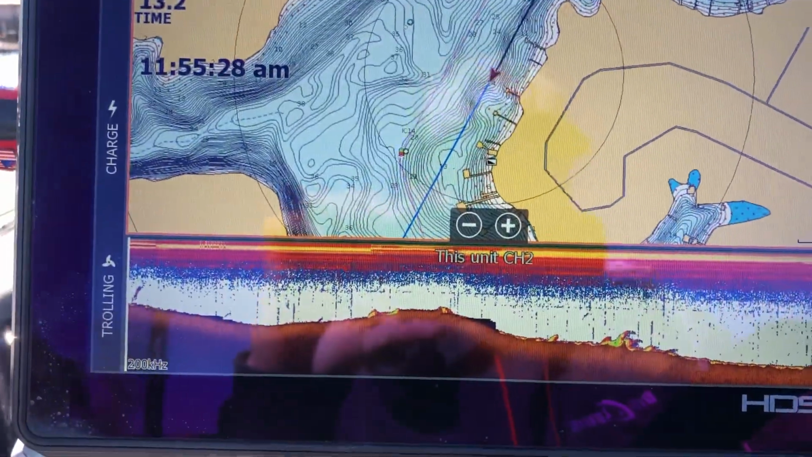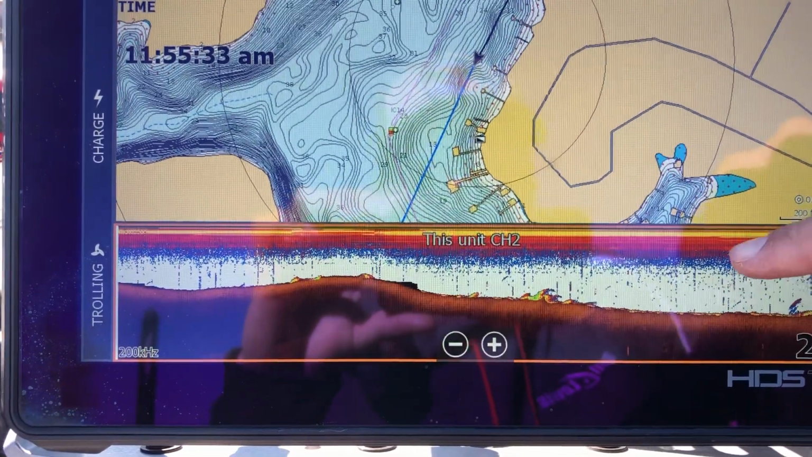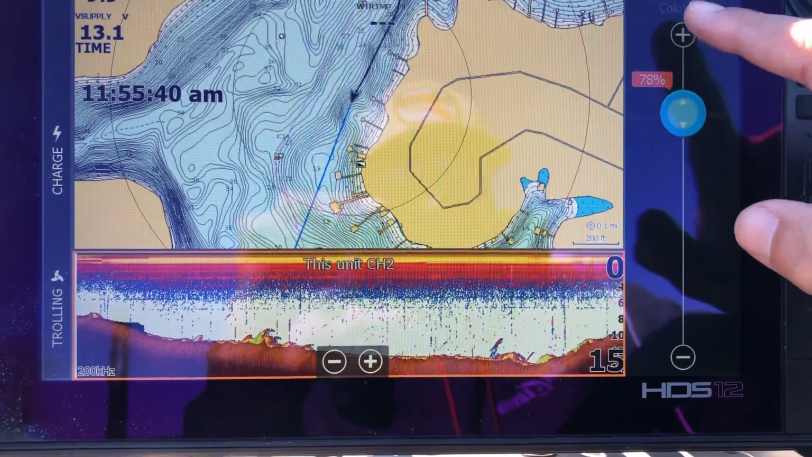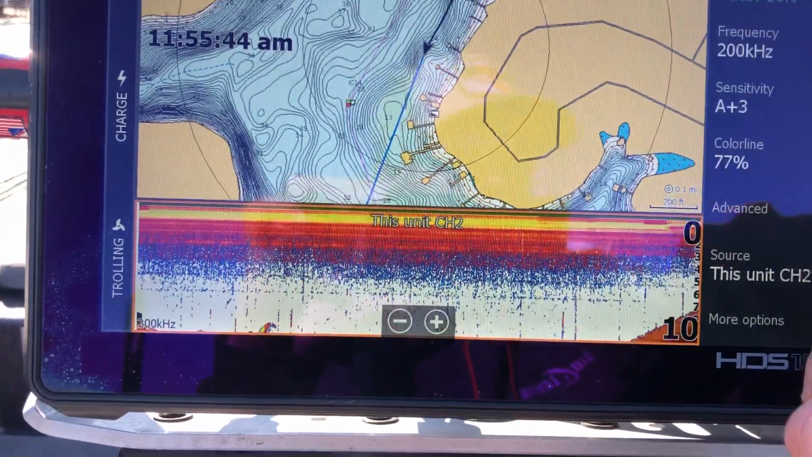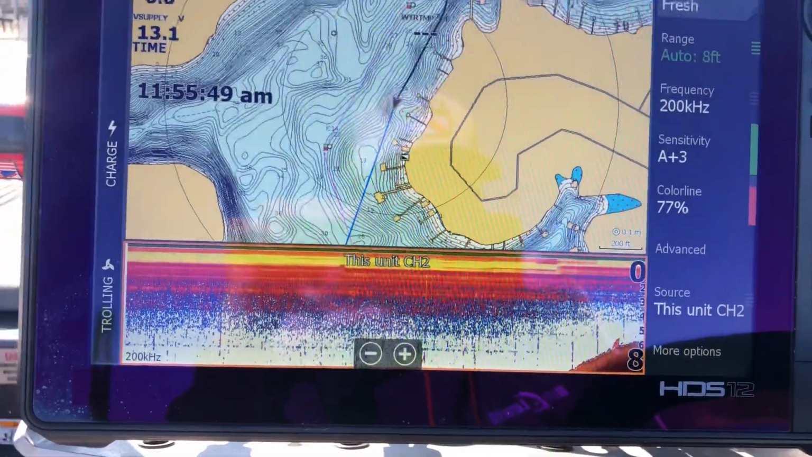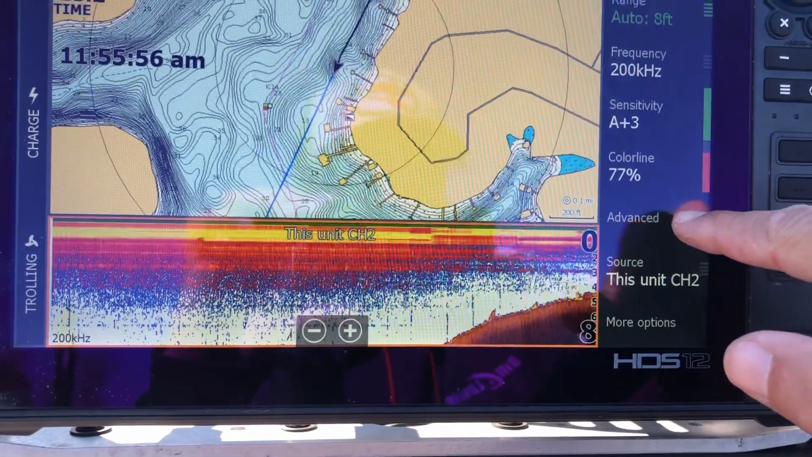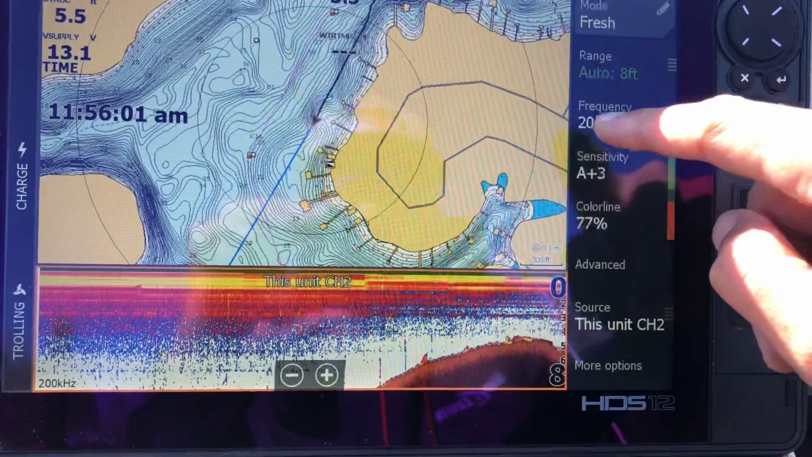Back over here. Click on this guy. I'll show you settings here. A+3 color line. That's basically what the default is. I'll bump it up every once in a while, but it's pretty good right out of the box. Lowrance is good with that. A lot of the settings, you only need minor adjustments depending on where you're at, water clarity, that sort of stuff. What else could we see? You can see there's some speed controls there.